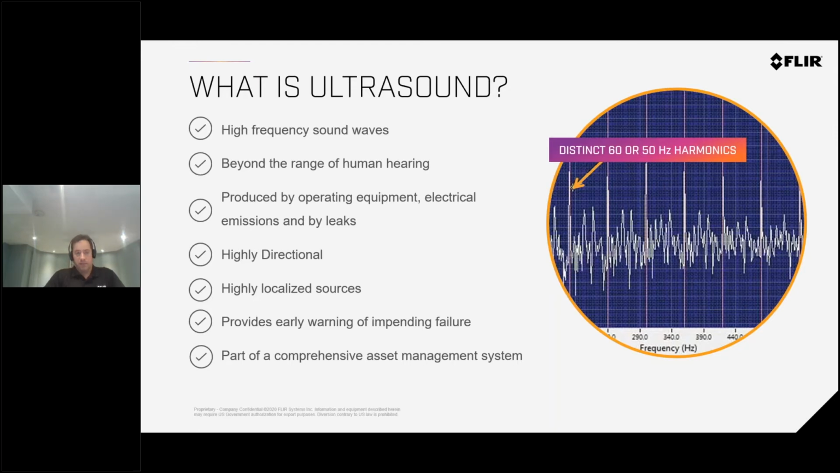They're very directional, because of their high frequency. They don't actually spread out easily. This makes it easier to find the source, and it gives us a good way to get early warning of a failure. So it becomes very easy to do predictive maintenance and asset management, and to do good diagnostics.